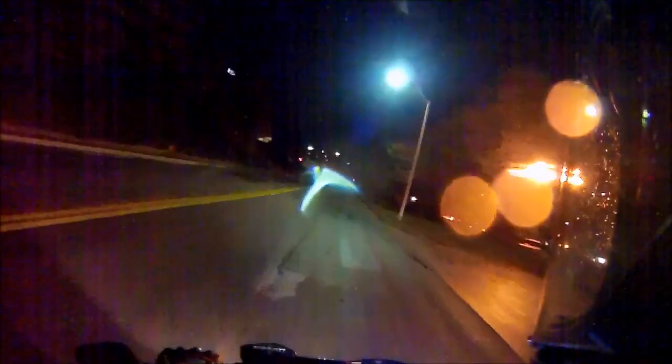And I sure as hell am not taking the back roads. This time of night, the freeway should be pretty empty. But we'll see.